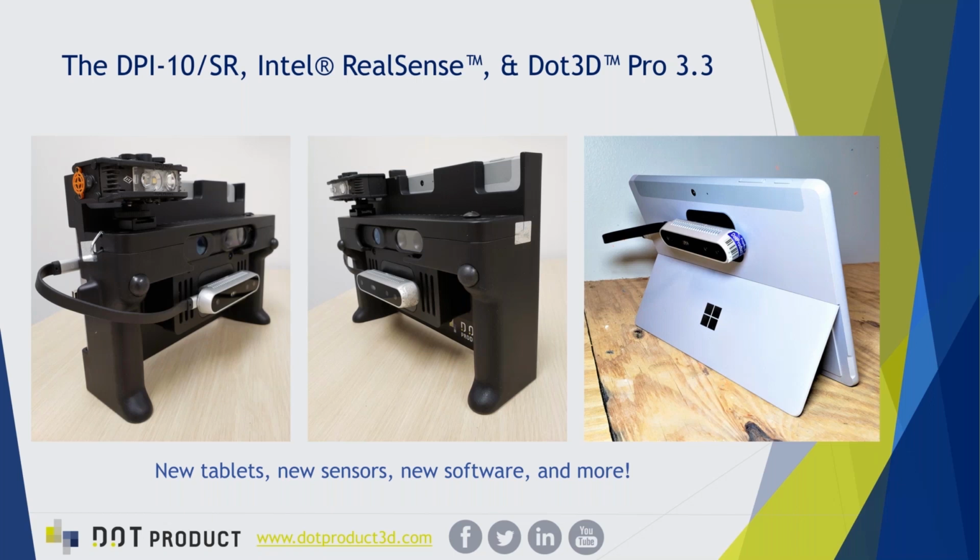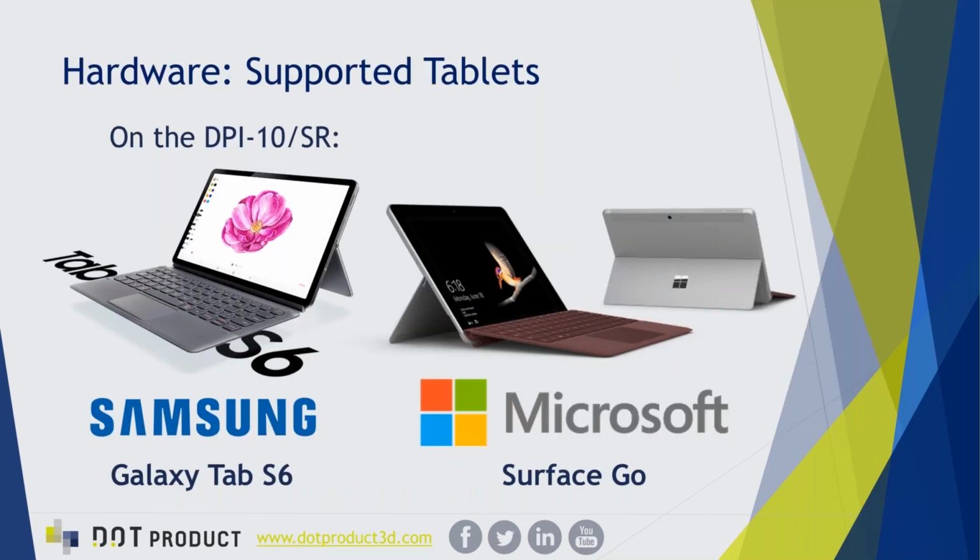In our latest releases, we have the DPI-10 and the DPI-10 SR. These are our flagship handheld 3D scanning solutions compatible with Android and Windows devices and multiple different depth cameras, which I'll touch on shortly. Our latest Dot3D software, which will be running on both devices we demo today, is the Dot3D Pro 3.3 solution. On the DPI-10, we are now supporting two different flagship tablets. On Android, we have the Samsung Galaxy Tab S6, and on Windows, we have the Microsoft Surface Go.